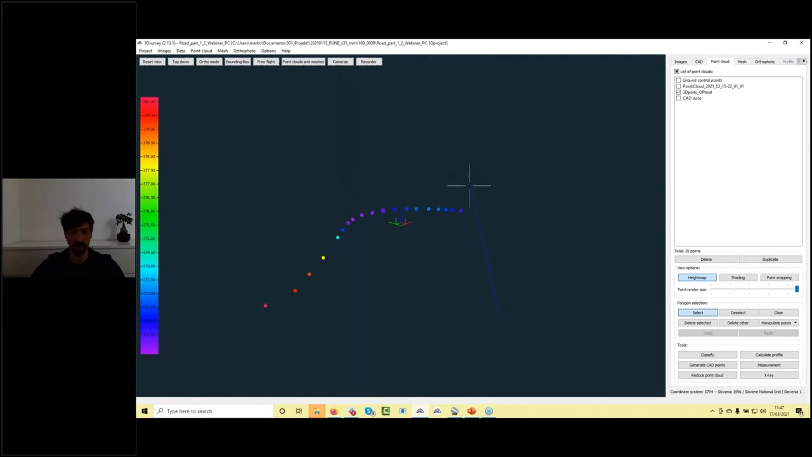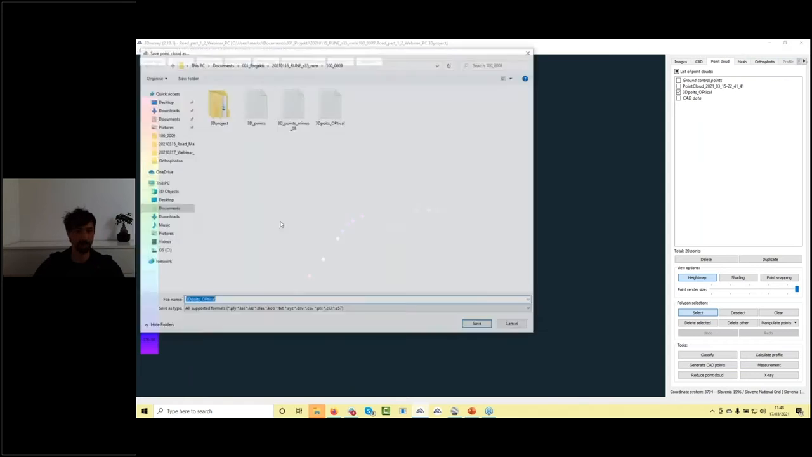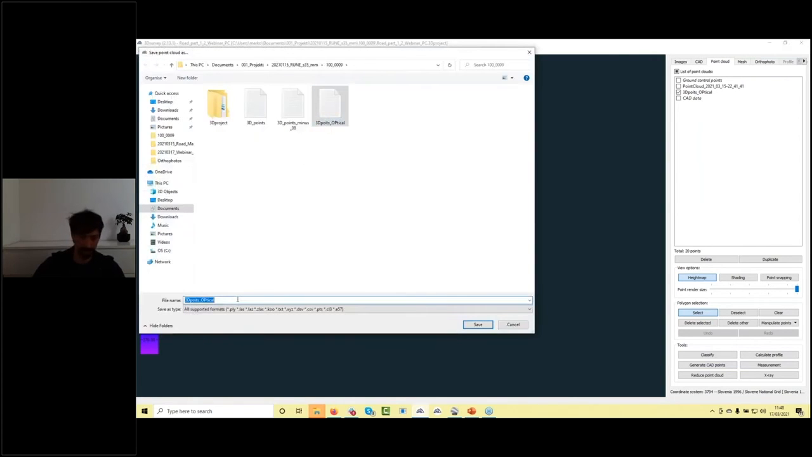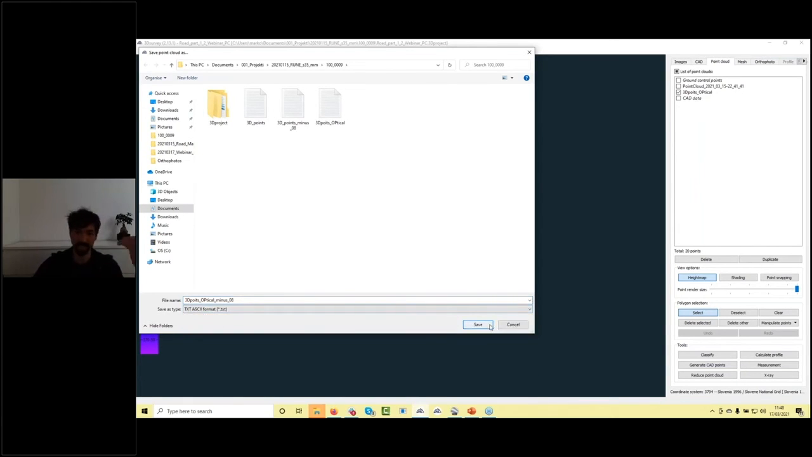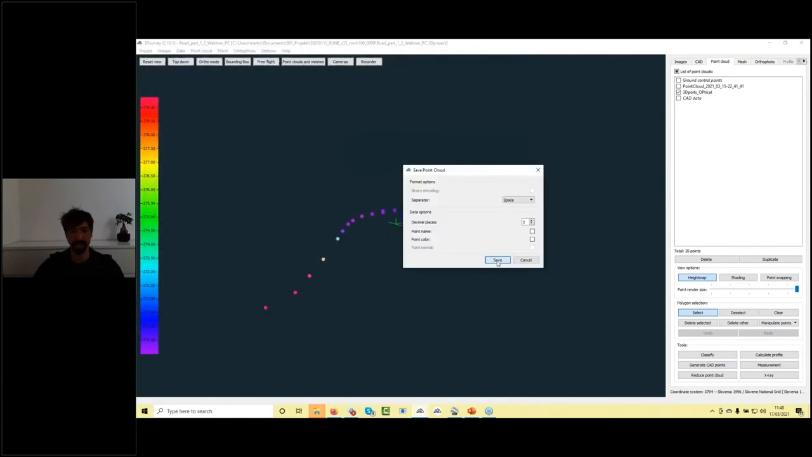What I can do now is select all my points, go to manipulate points, increase height, and lower those points by minus 0.8 meter. Click on calculate. We move those points a bit lower, and now I can save those points as minus 0.8, and again need to be careful, save them in a text file so that I can read them back in the CAD tab, and save it.